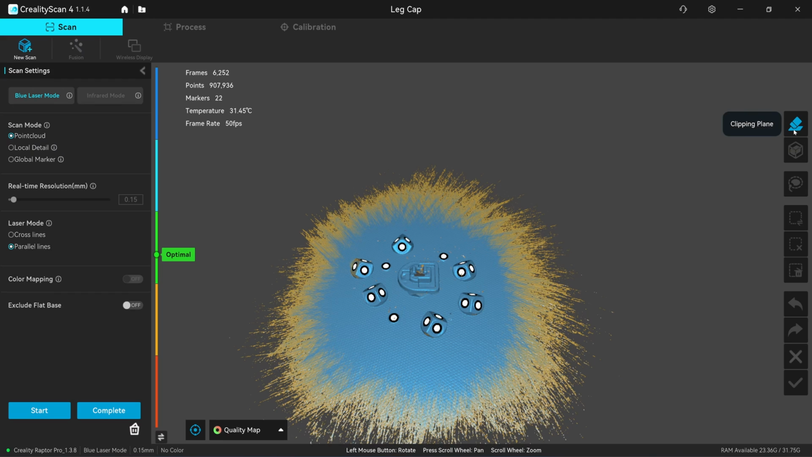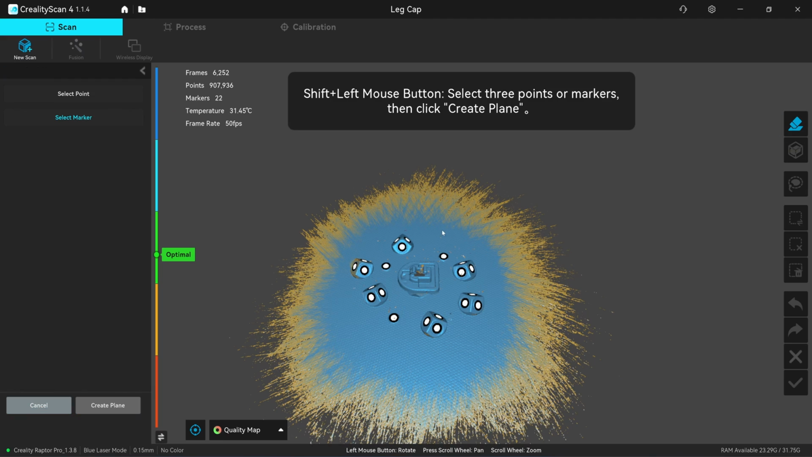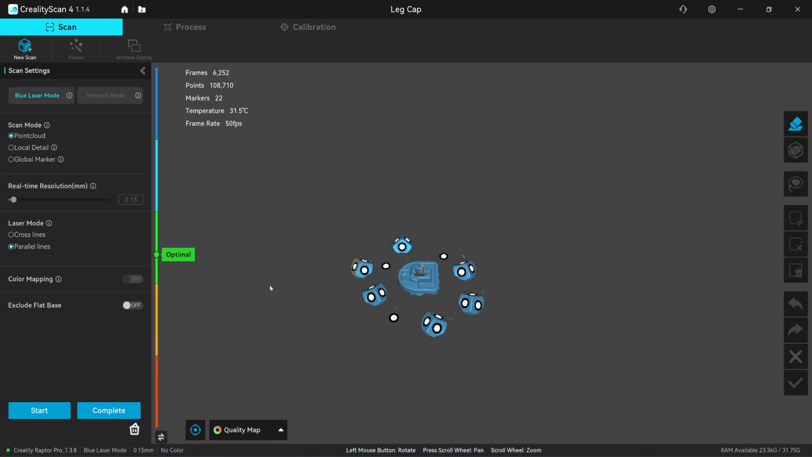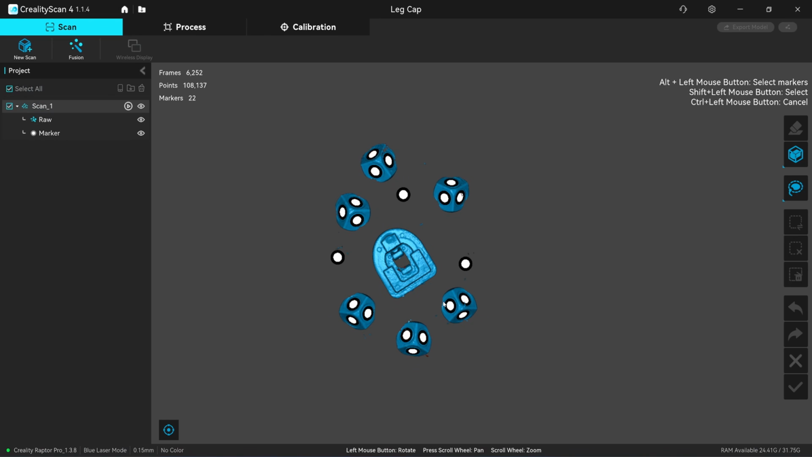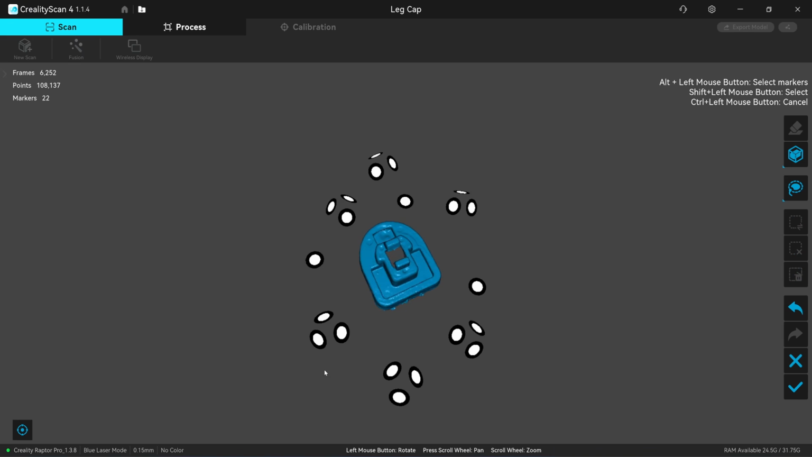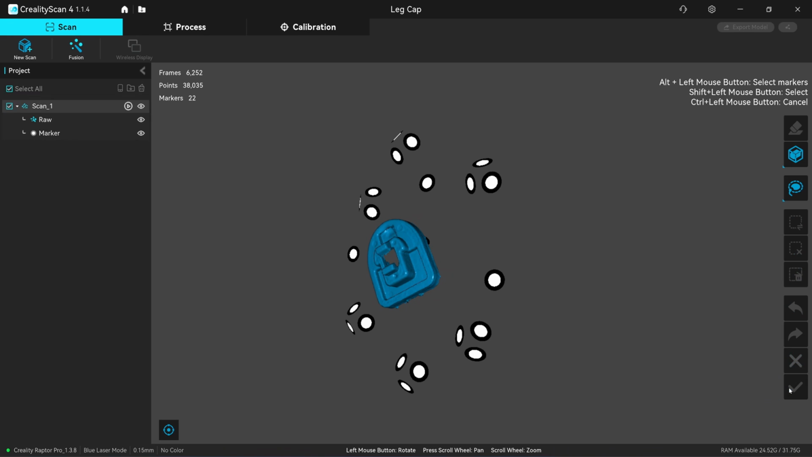Click on the clipping plane, hold Shift key and click on the 3 markers, click on create plane, click on check mark, table is gone, click on complete. Next I'm going to select the part, invert selection, delete. There's some noise here, there is this one too. So it's all done, click on check mark.